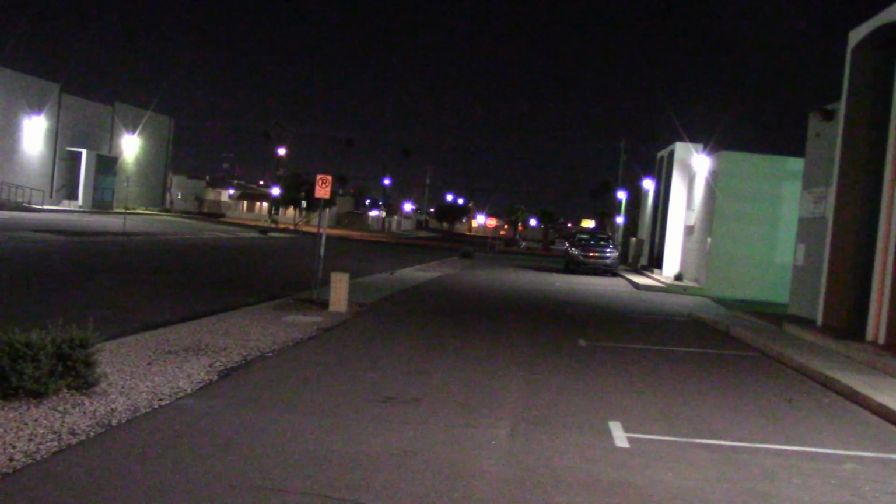Now from the front, much better with the headlights off. Got a lot of bulbs in there. And look at that, lighting up the signs all the way down the street. And good illumination from the rear with the rear taillights off.